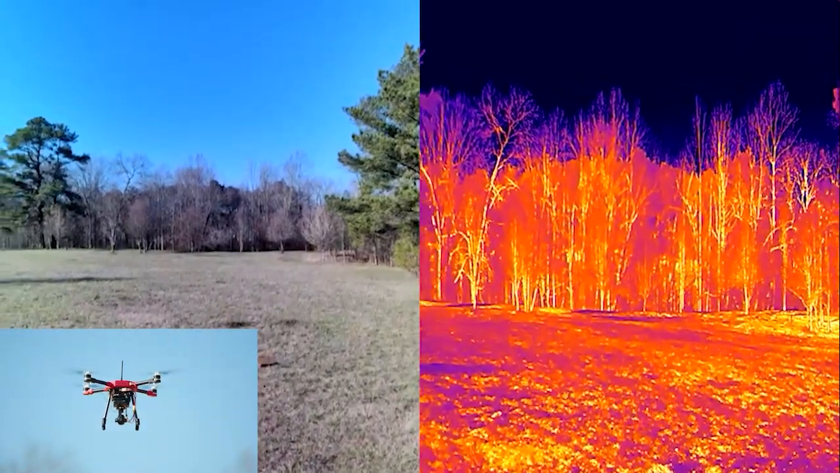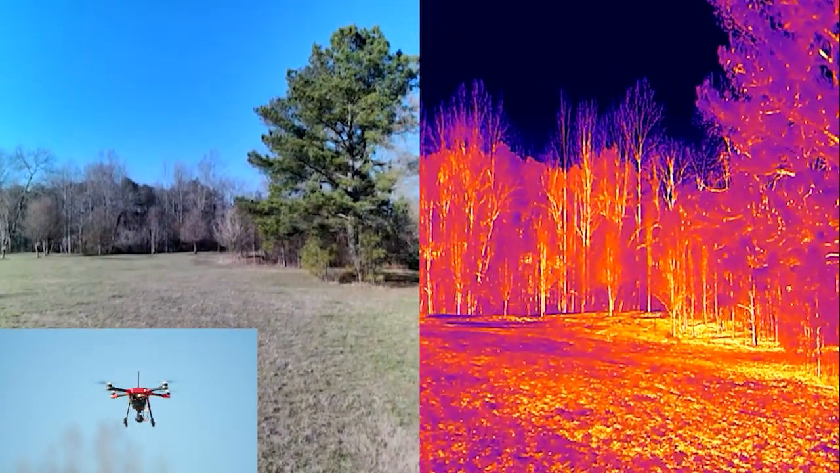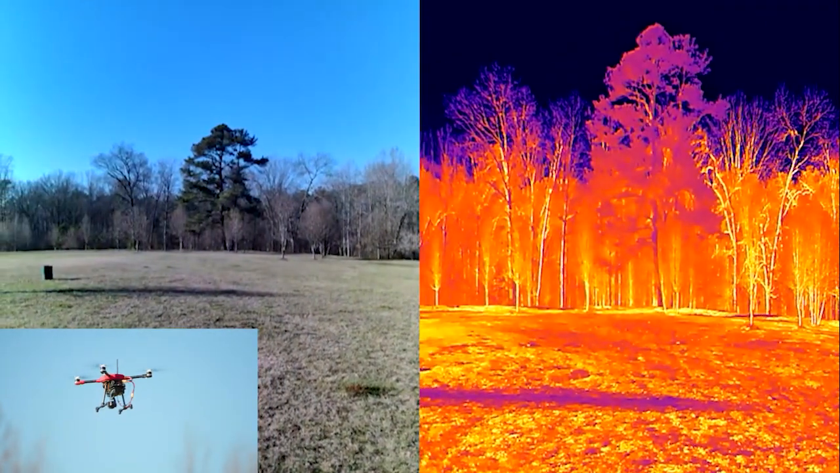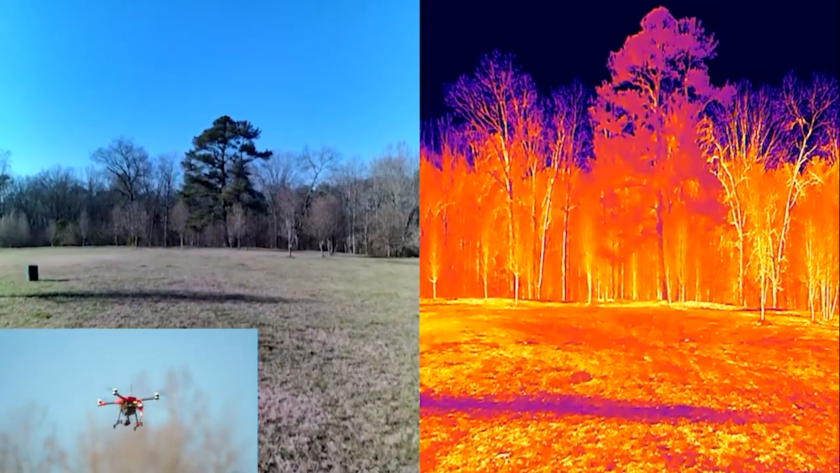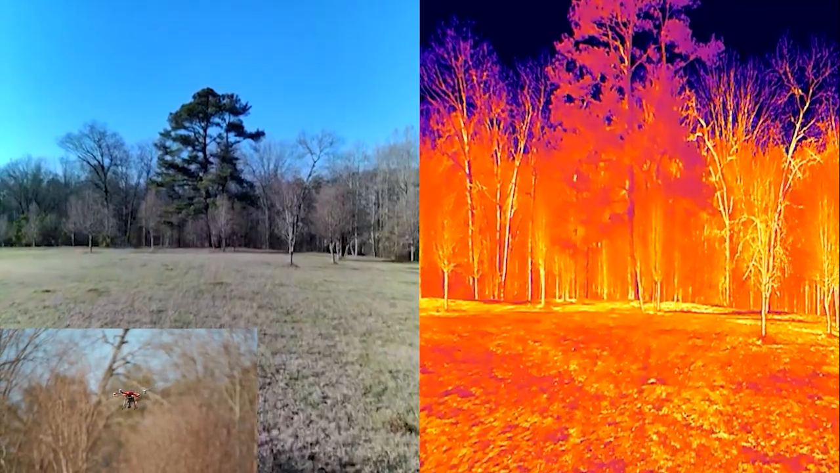Not going to take it too high up, just last time we did some extensive testing with a developer HP build out at about 80 feet in altitude. We had it come down due to a bad solder joint.